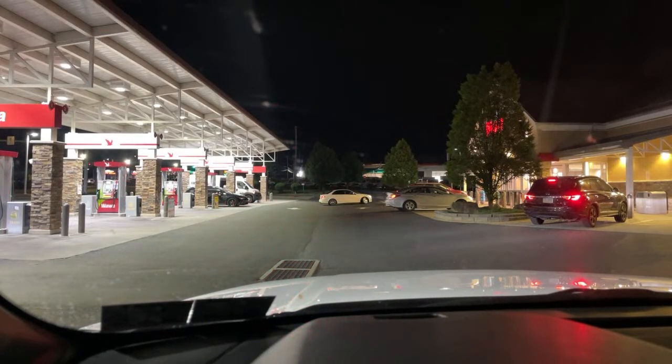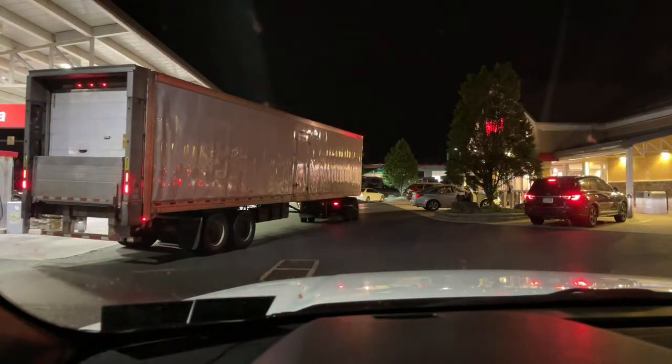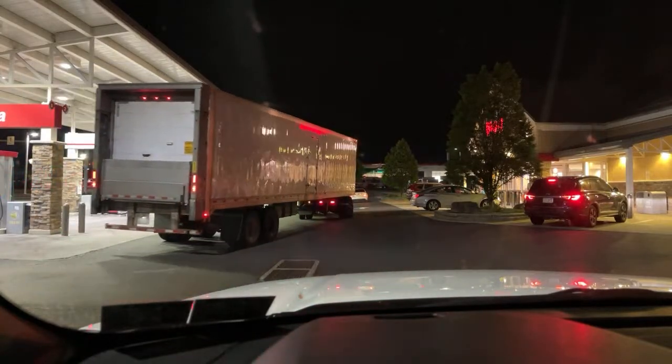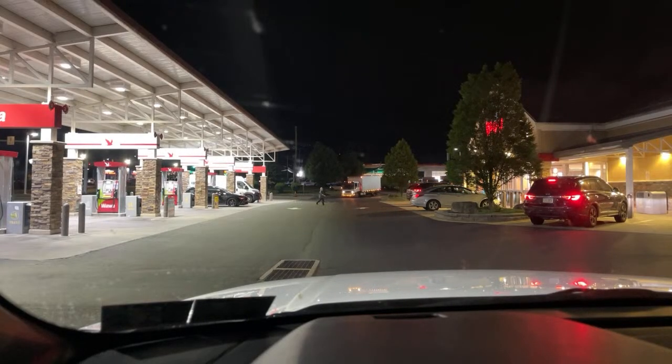Here comes the delivery. Damn, he's in an unmarked Penske truck. I wonder how often. They must get deliveries every single day. Their logistics must be something else, I'll tell you. I don't know how they're keeping track of all these stores opening and keeping them fully stocked. That's amazing. They got a good business model going here.